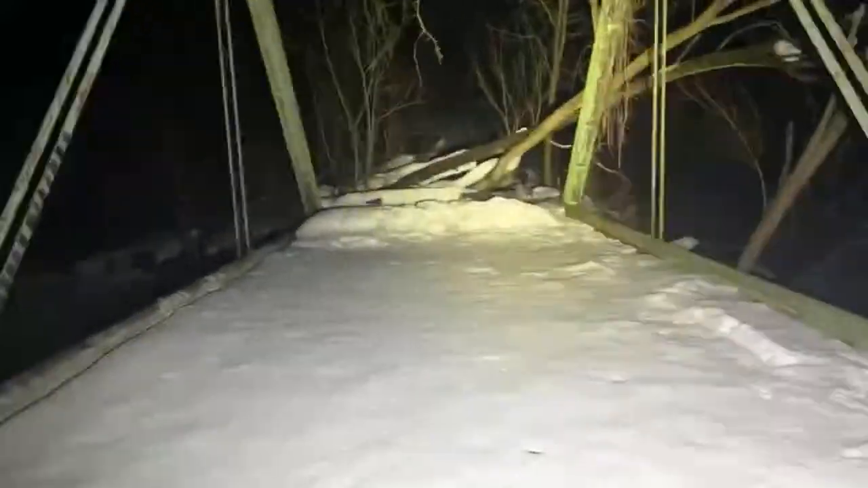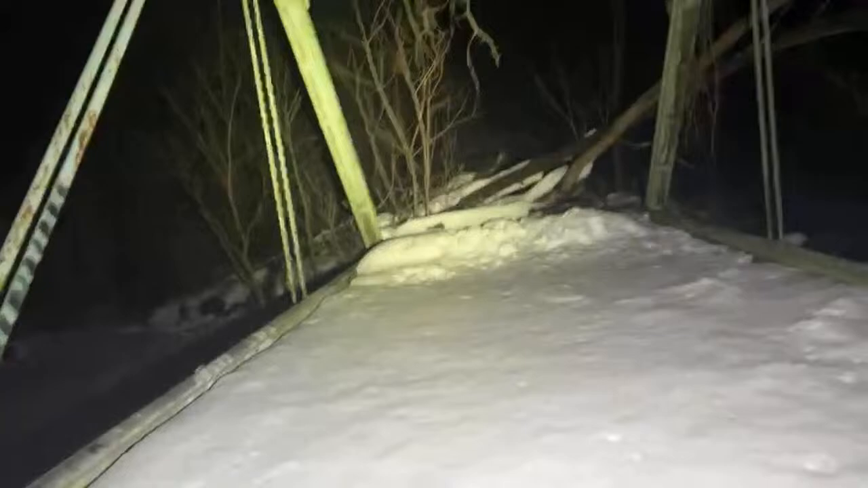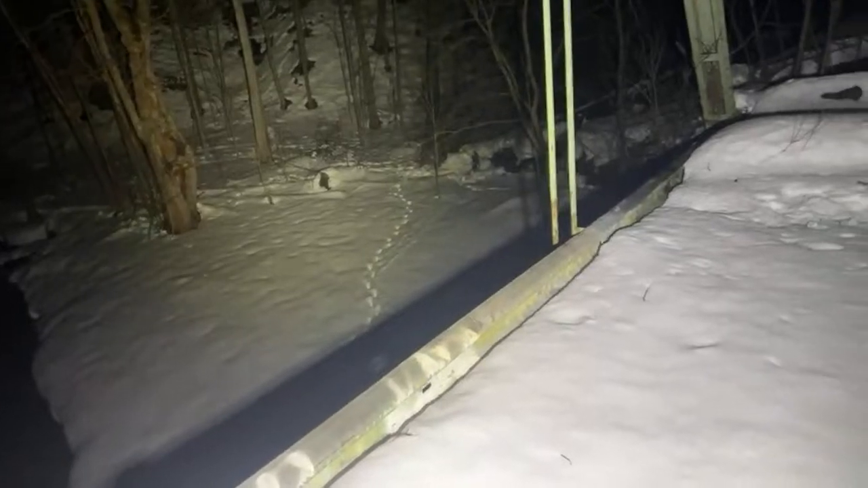Okay. Now, those of you who've been here with me for the other adventures down here know it's this side, the north side of Tinker's Hollow, that is off the rails nuts. You can see those look like deer tracks right down there coming down. I see quite a few deer track coming down the hill.